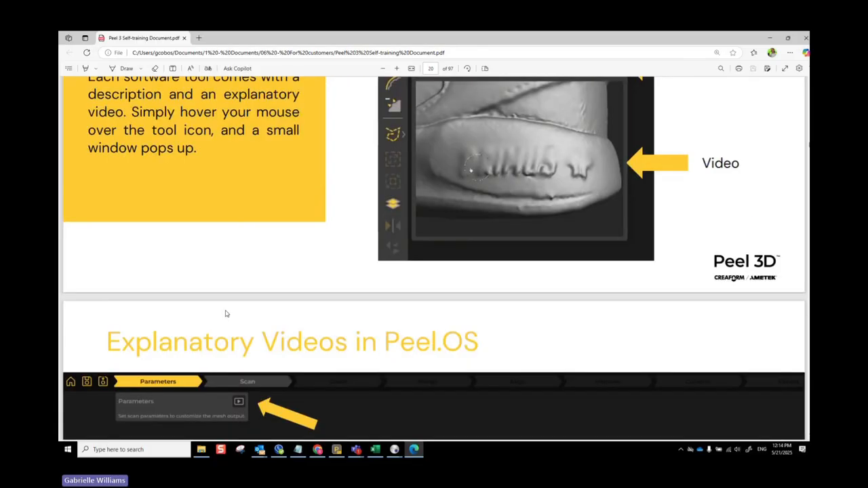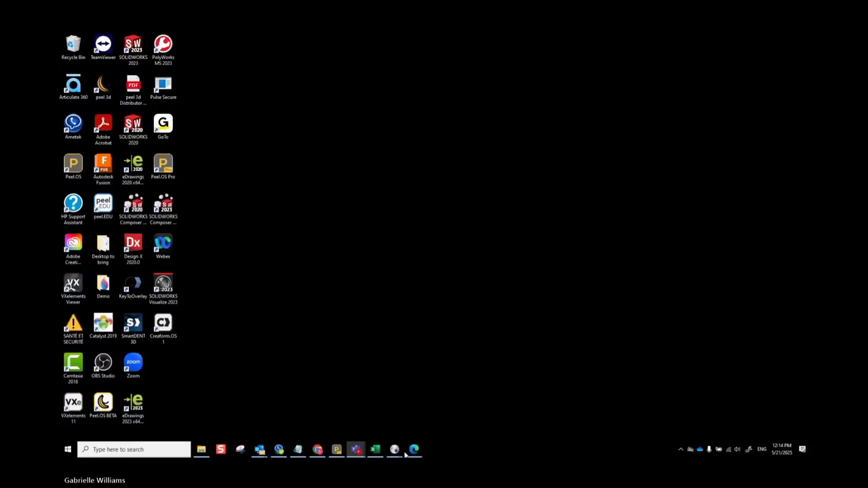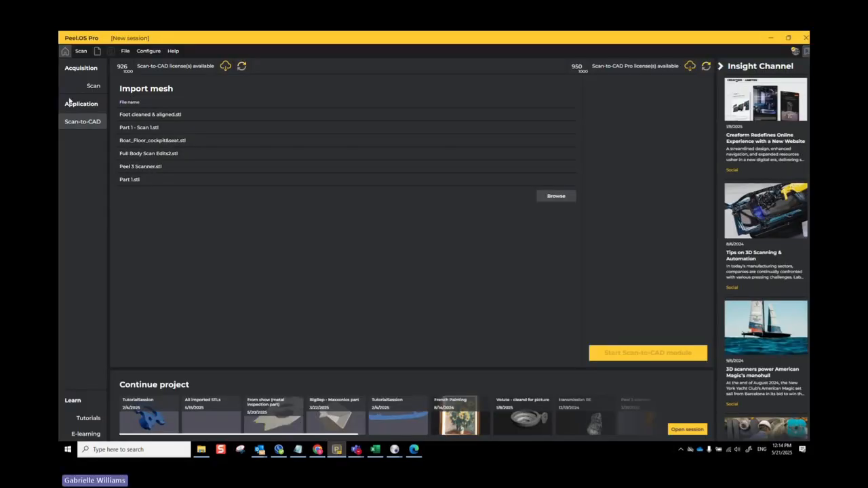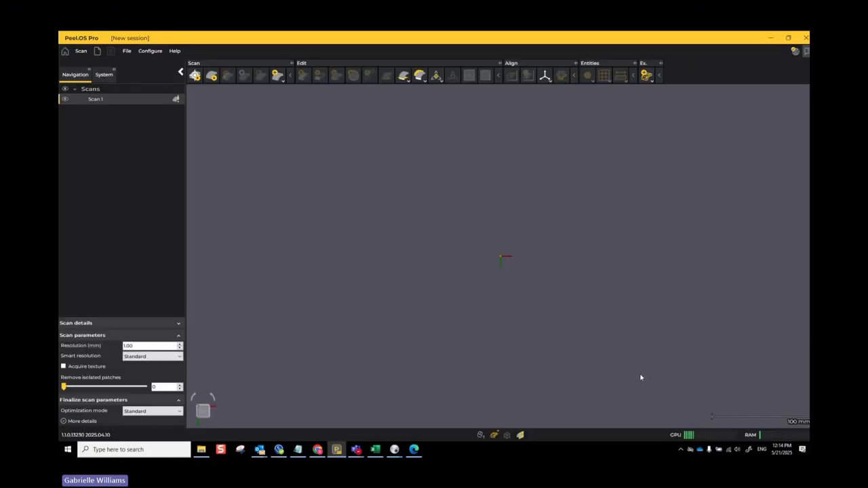Okay, actually, let's go through that with the actual software itself. If I'm ready to start scanning, I just click over here on New Scan. I already have my scanner connected. So this is the interface page that you'll see once you're ready to go.